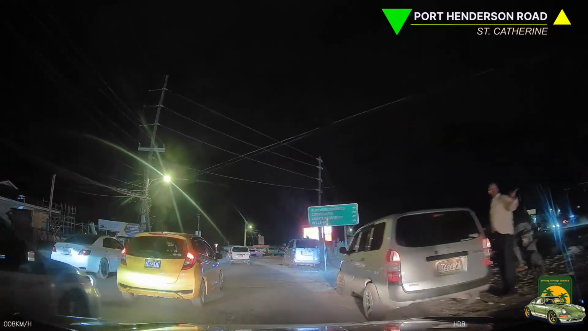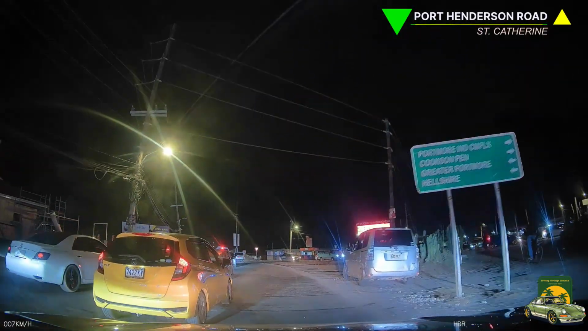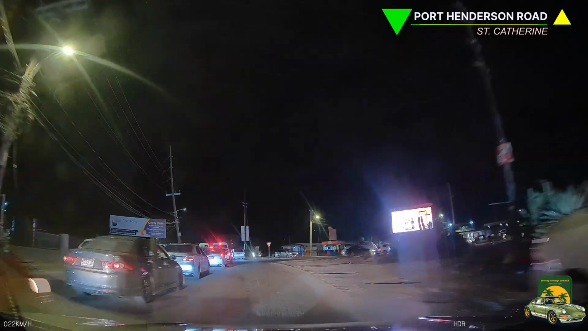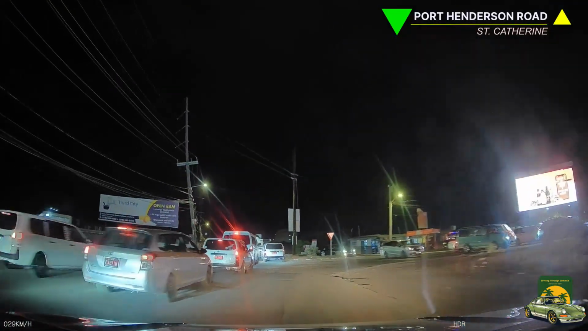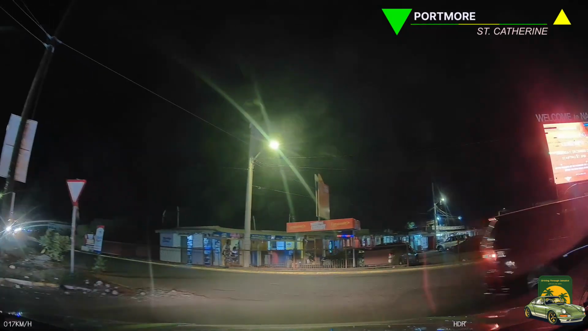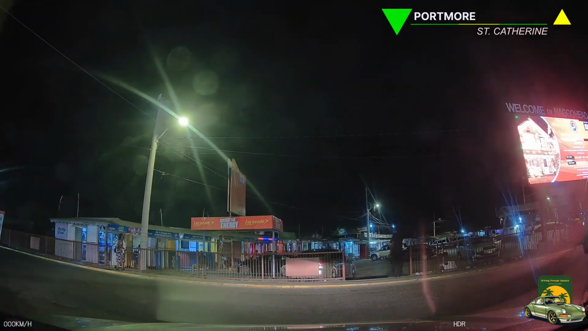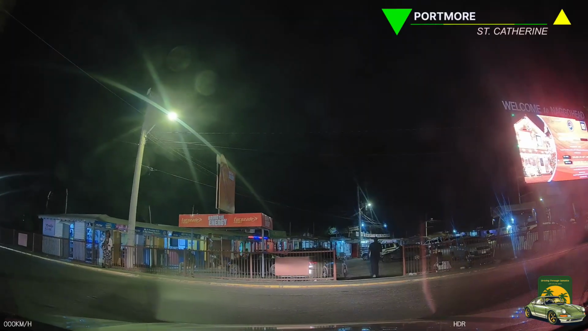Cruising along Mandela Highway. Oh look, the Caimanas entrance of the North Coast Road. Let's go that way. It's late at night and I can't sleep. I need to find me a spot to get something to eat, and then let's go for a trip around the city. The nightlife, bright lights, woo, they're pretty.